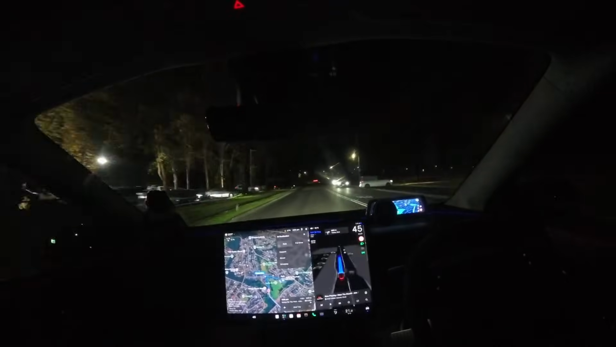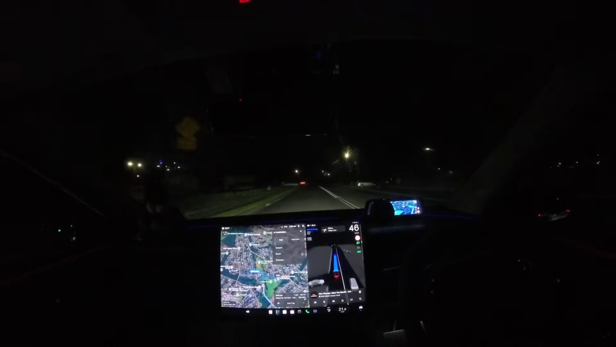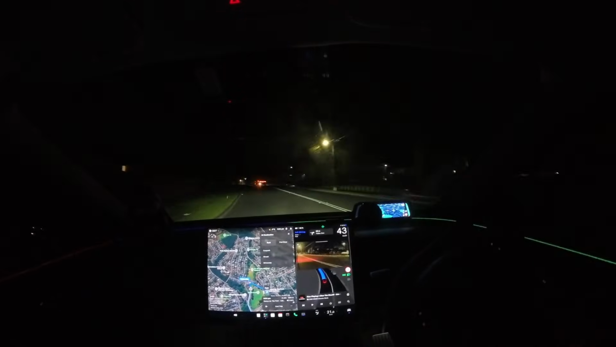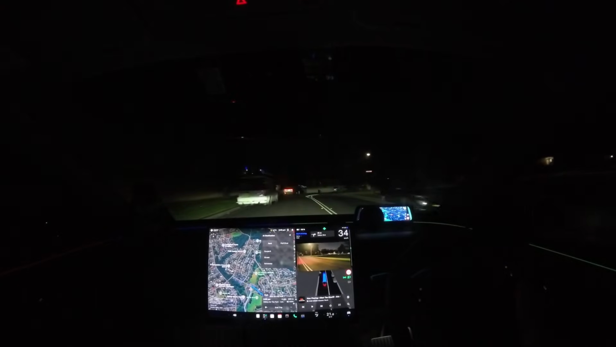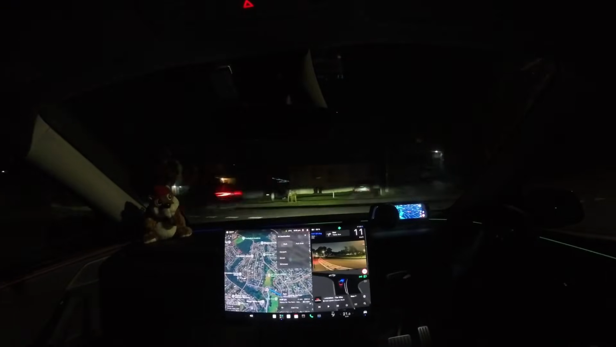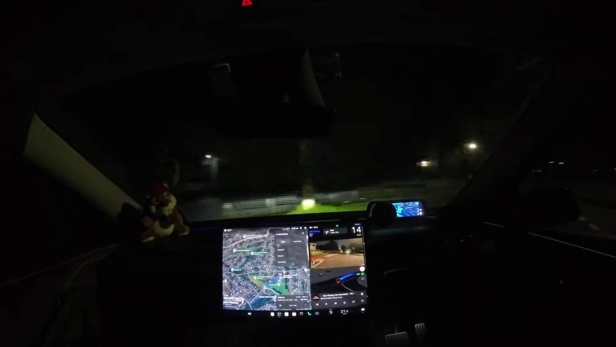That was the other thing, how it navigates this really tight two-way road that's single lane on each side, but on one side people do park, because there's no parking on the other side due to the park here in Dundas Valley. Okay, here we go.